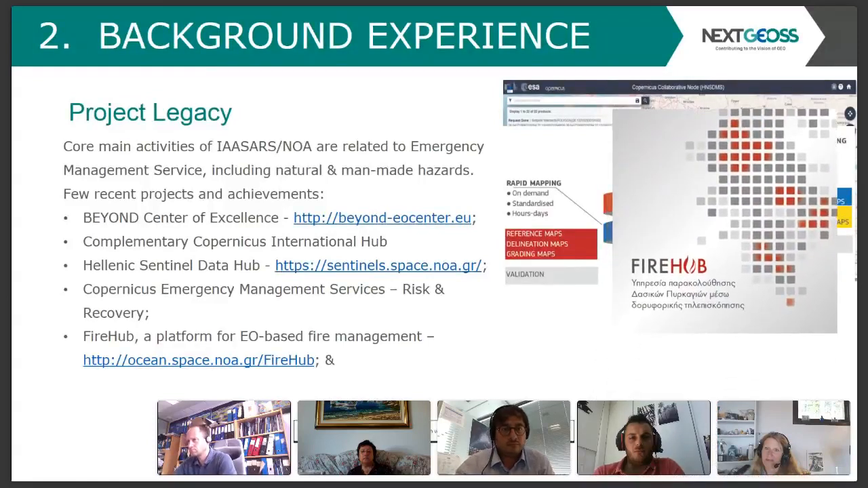We have also developed FireHub, which is a platform for Earth observation-based management of forest fires. And it was awarded the first prize in 2014 in the Copernicus Masters Competition.